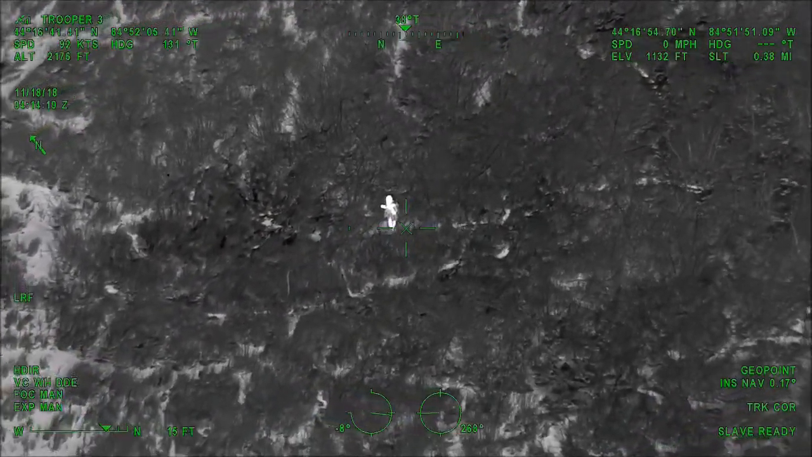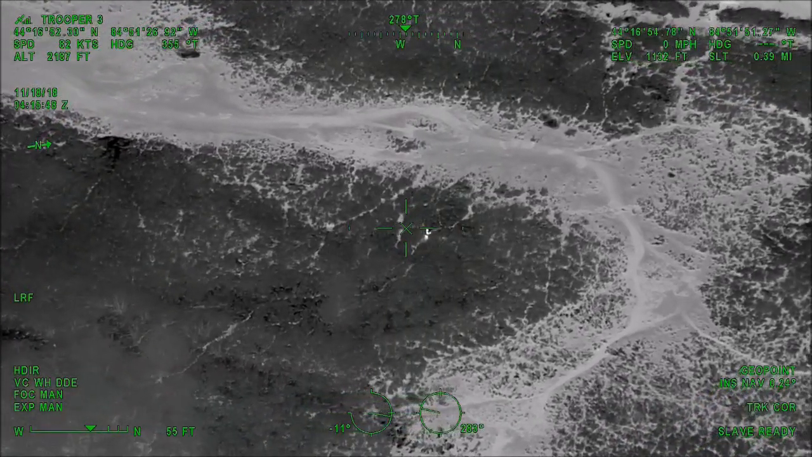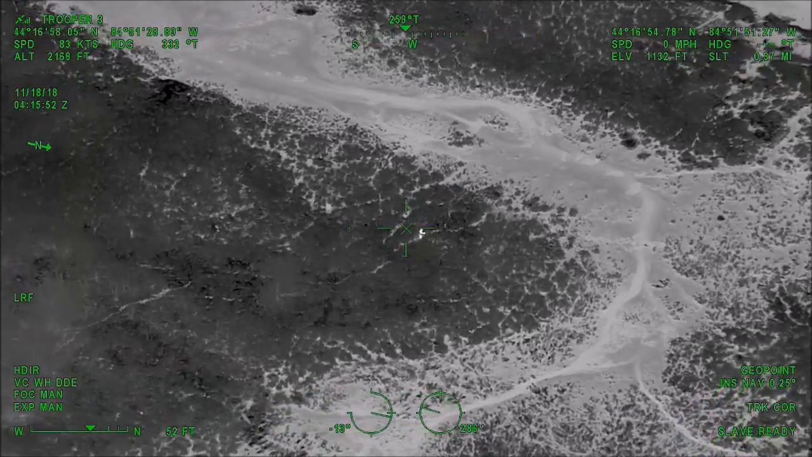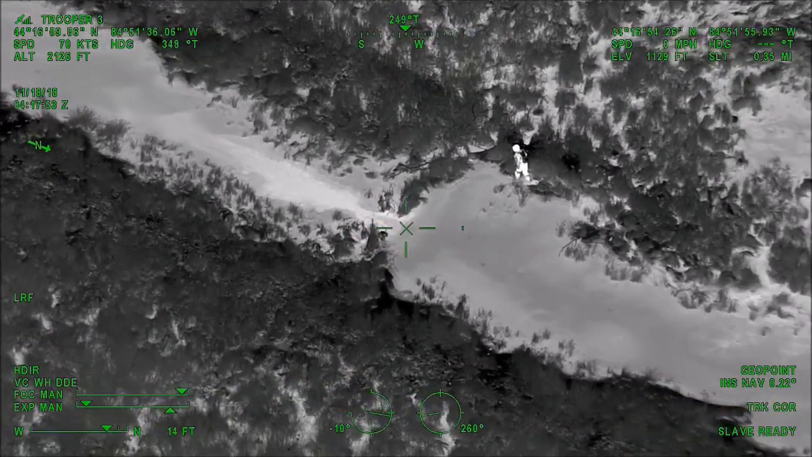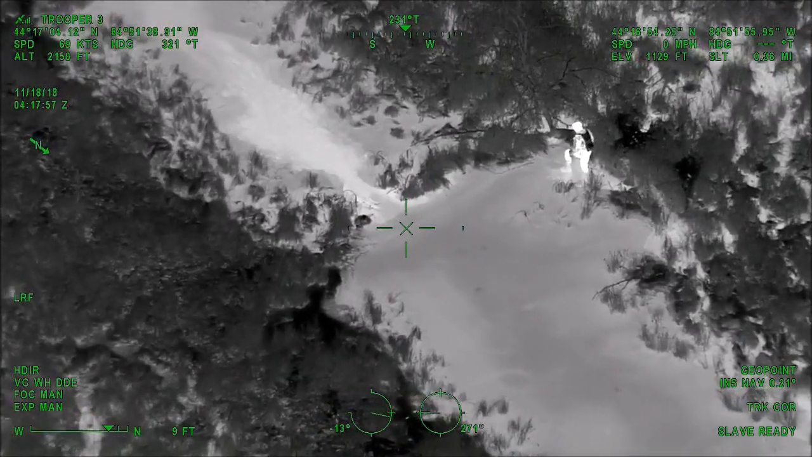Okay, Trooper 3, we have eyes on him. Just so you know, he's 1.2 miles due east of Jeff's Road. For the troop that's ahead of the canine there, just off to your left-hand side, that's where we thought it looked narrowest.